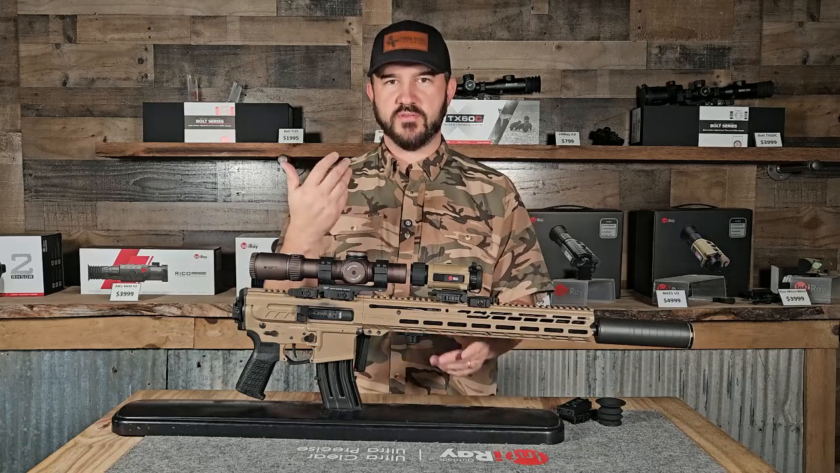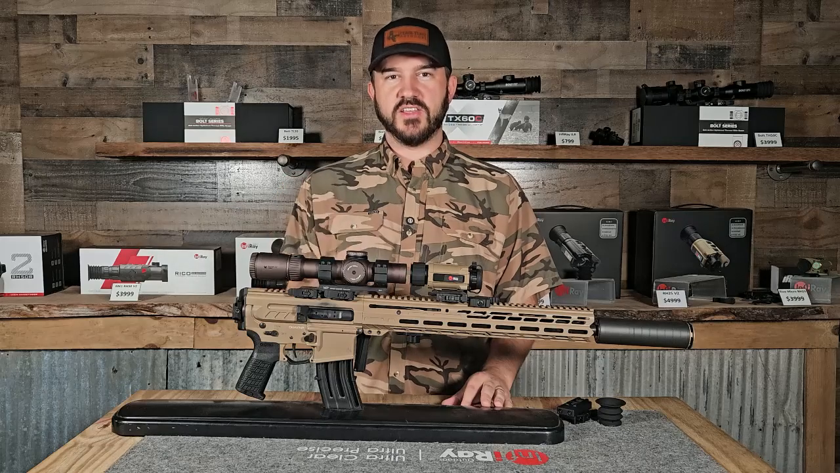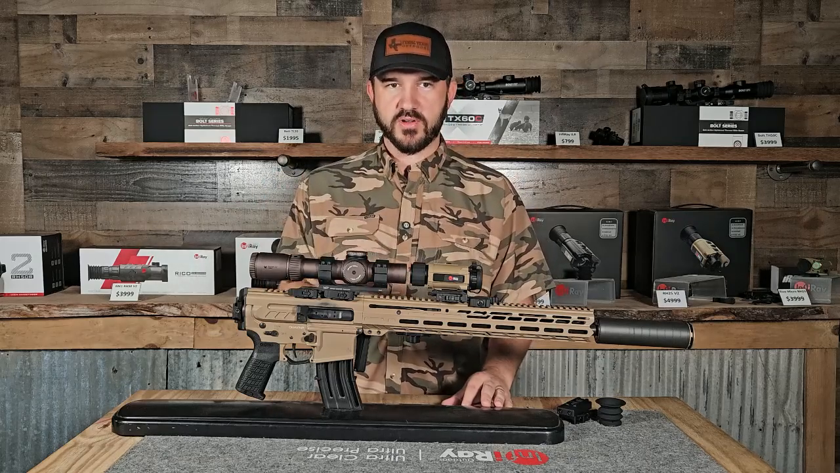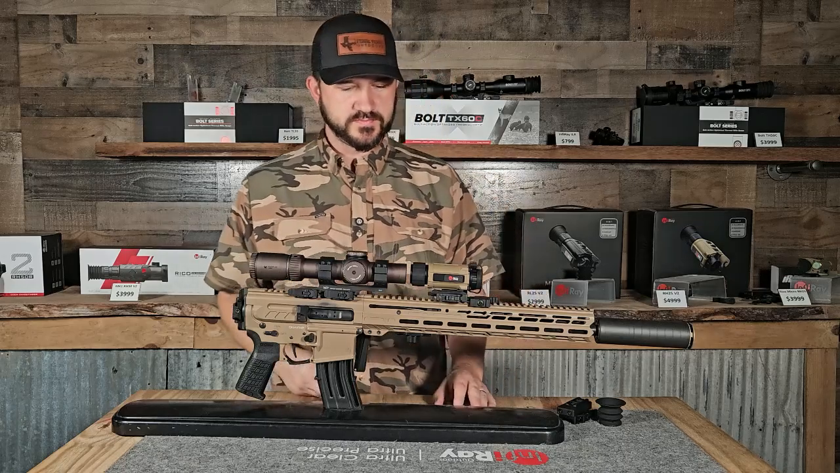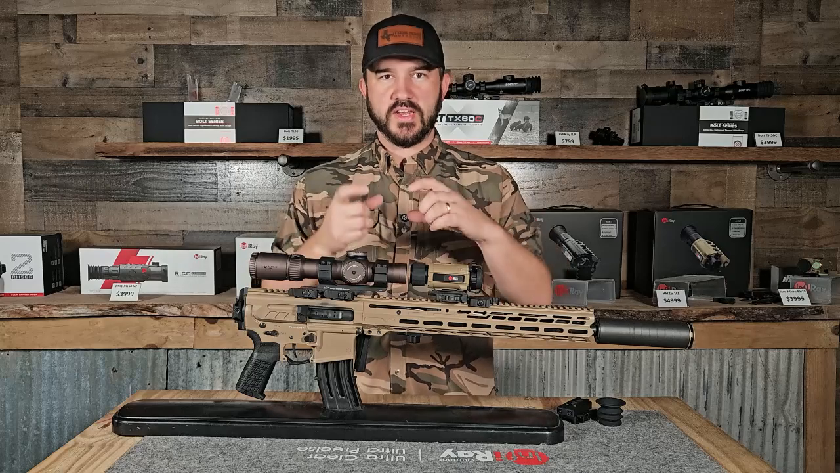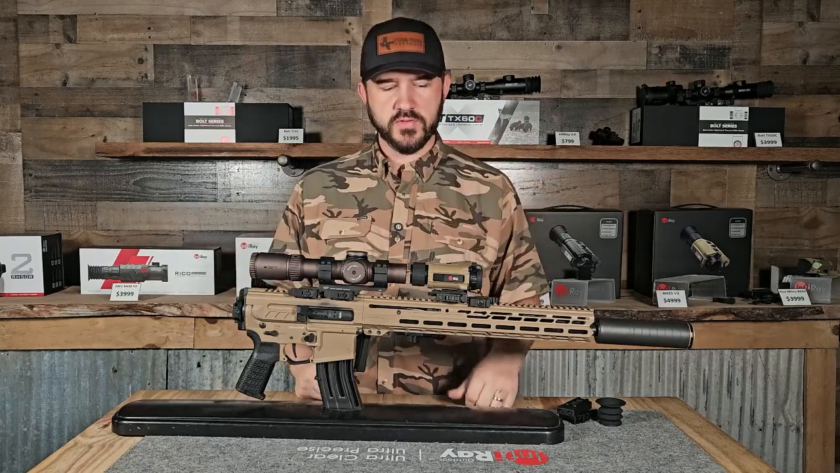We always try to set realistic expectations for folks that it may not be your ideal varmint rifle setup just like this, but you can make it work if you are wanting that multi-role use. So with clip-on mode, it does recess the screen inside. You just simply press the middle button and that will actually switch you between your modes.